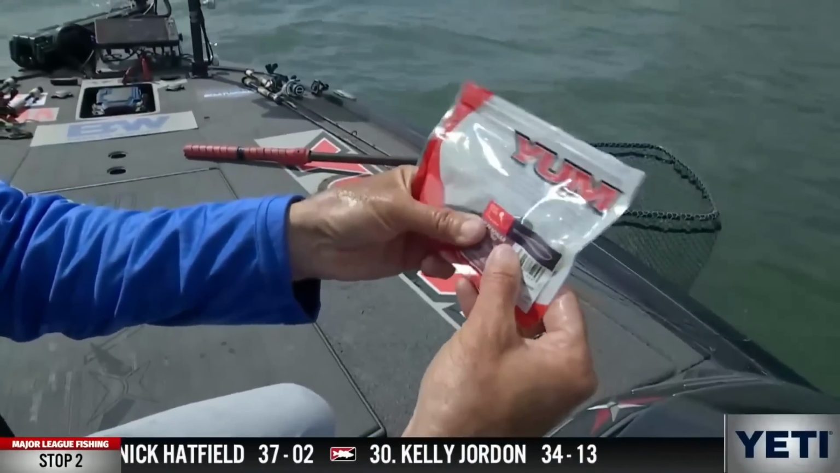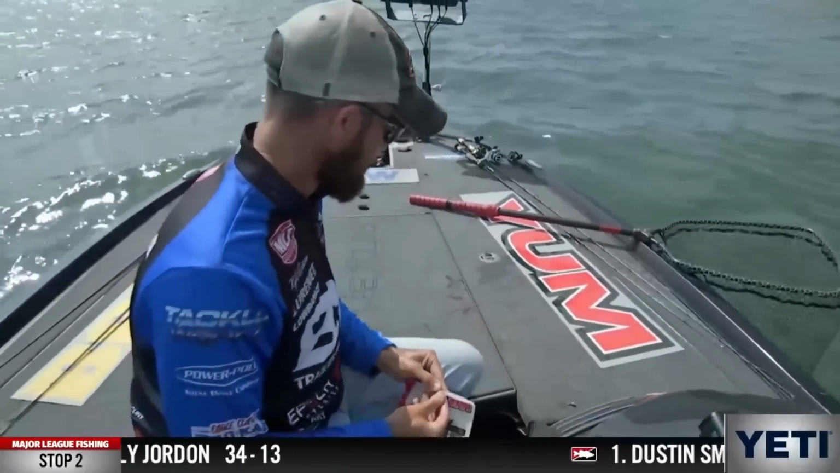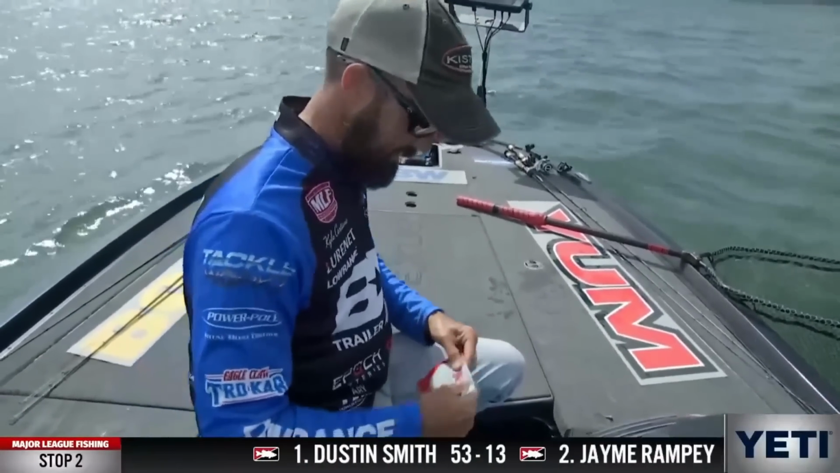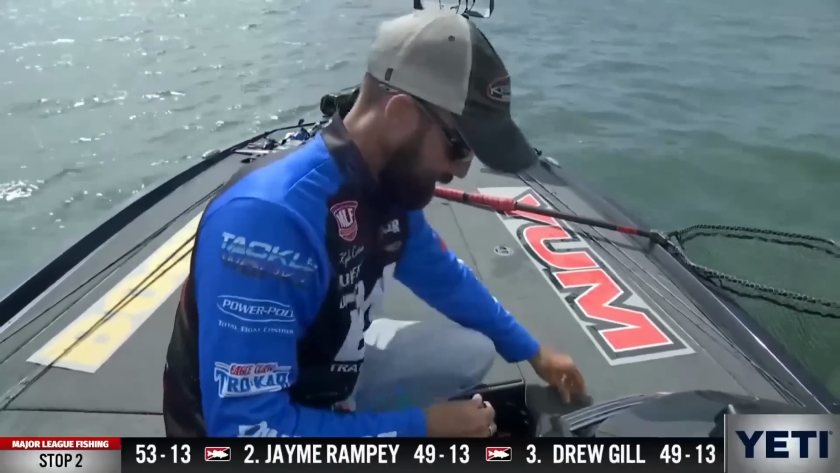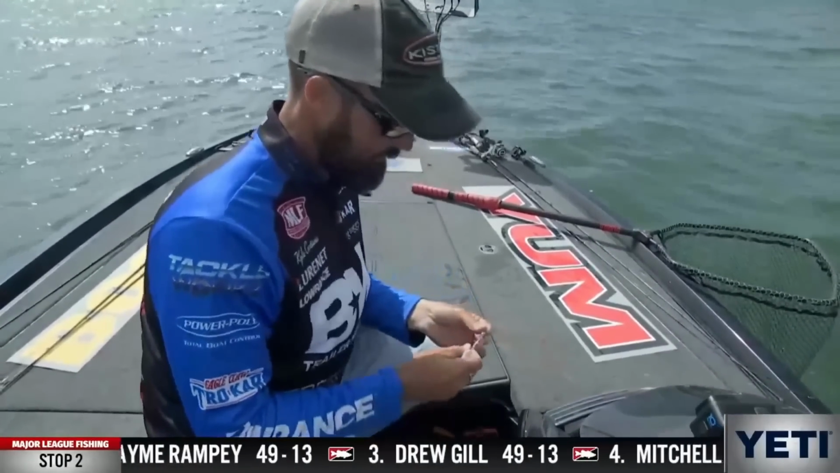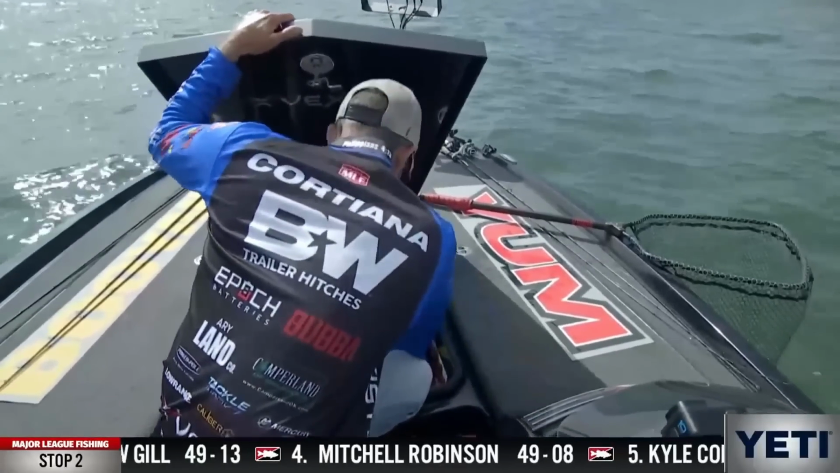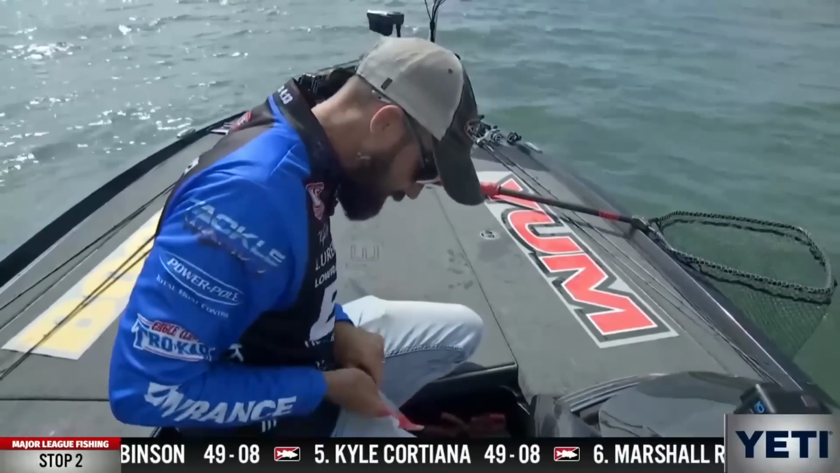Natural shad is the color we're throwing today, but I've been catching them on clear shad and JC Natural. JC Natural is for Jason Christie, and he did pretty good in an event here a while back, a pretty big event throwing this bait, so it's proven. They eat it. Oh, hold on. I may have already fished with that one once.